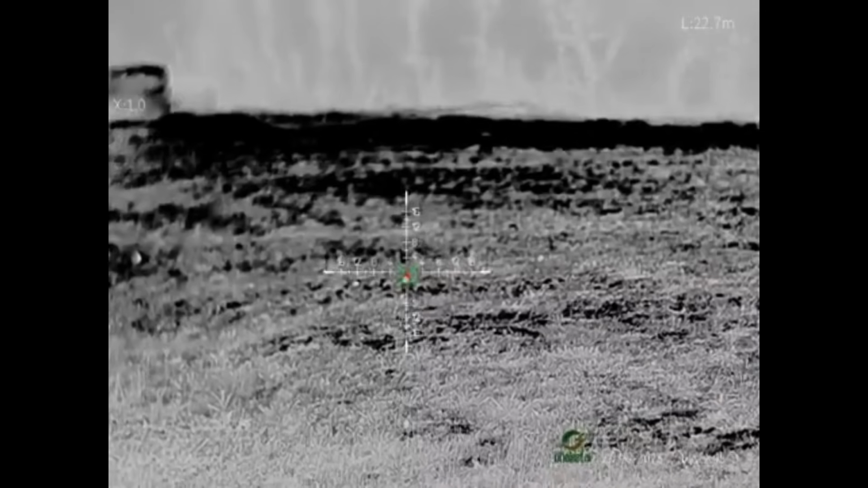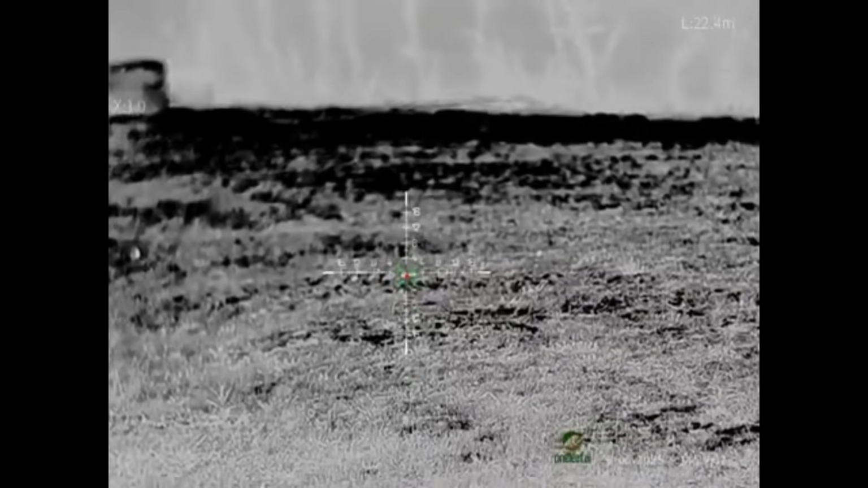Now I can see one down there, but he's hidden. Or am I looking in the wrong place? Oh no, it's further back there. Right, so what we got there? Well, that's 25. 22. 22 meters with my cheap air pistol. Admittedly, with 1,500 quid worth of thermal gear on top of it, but still, computerized thermal gear at that.